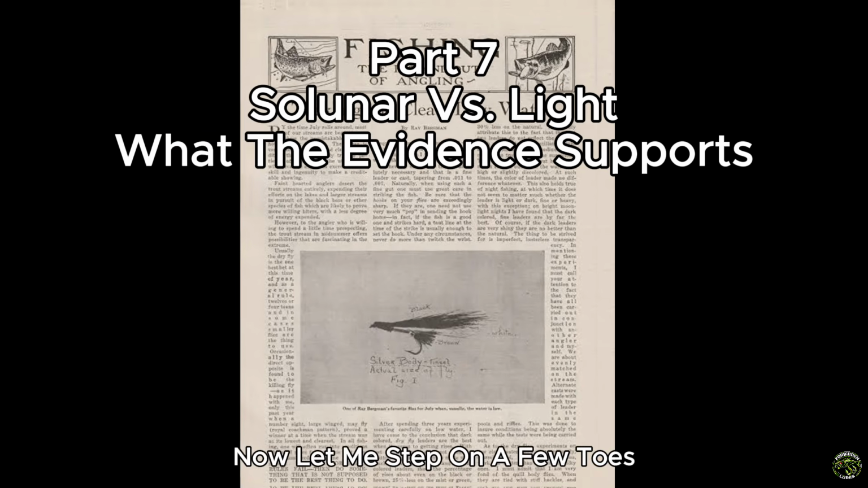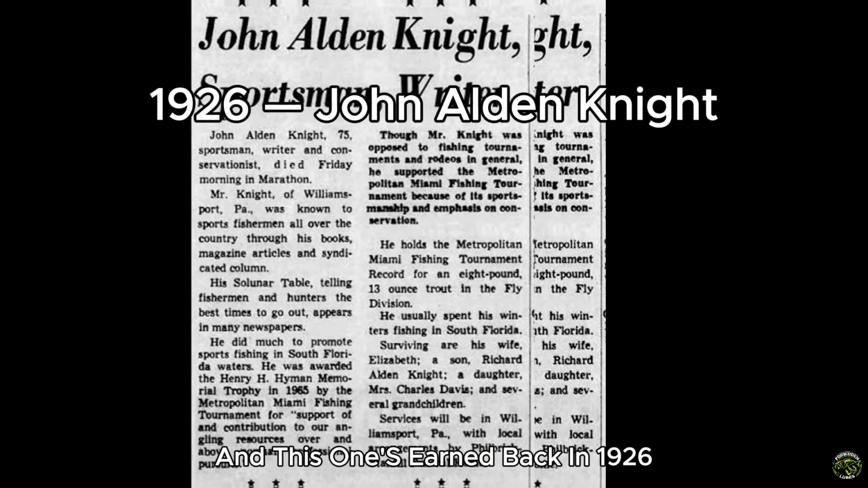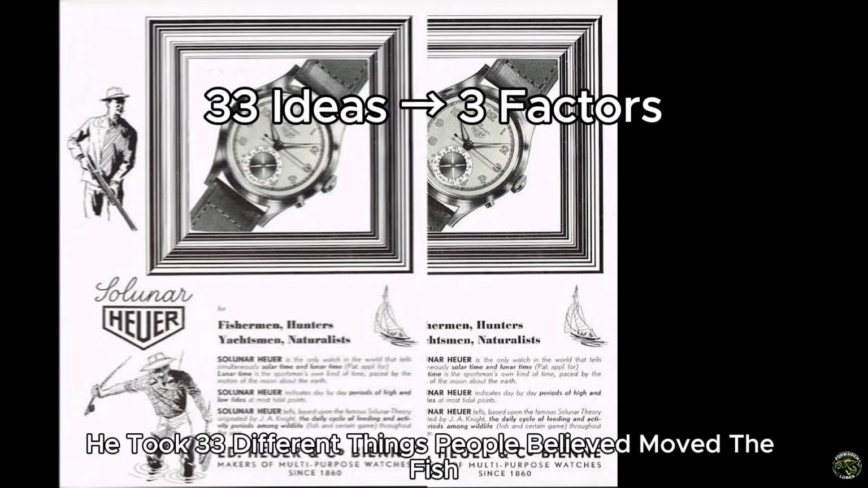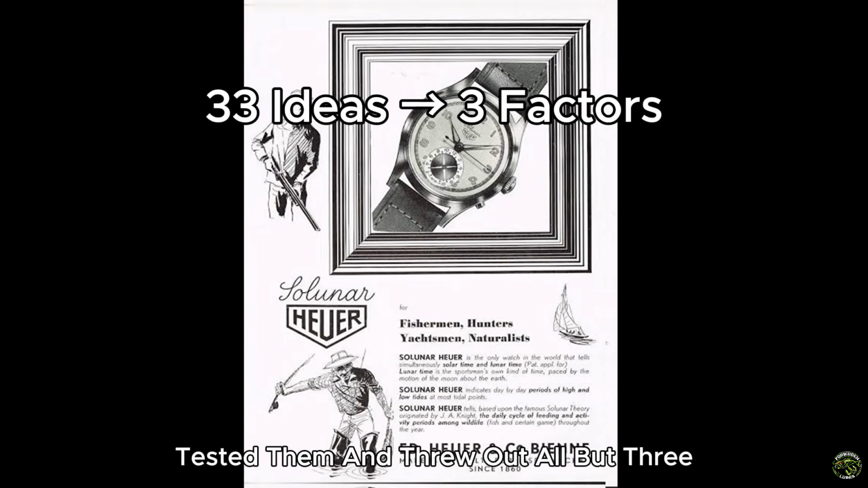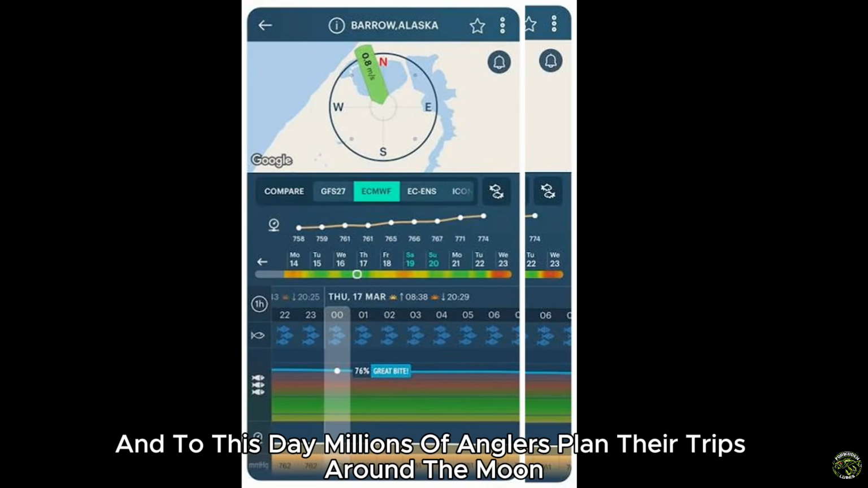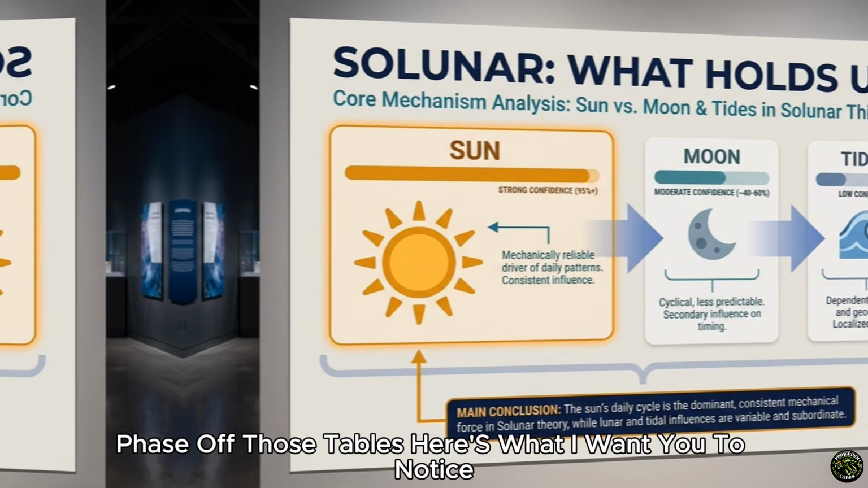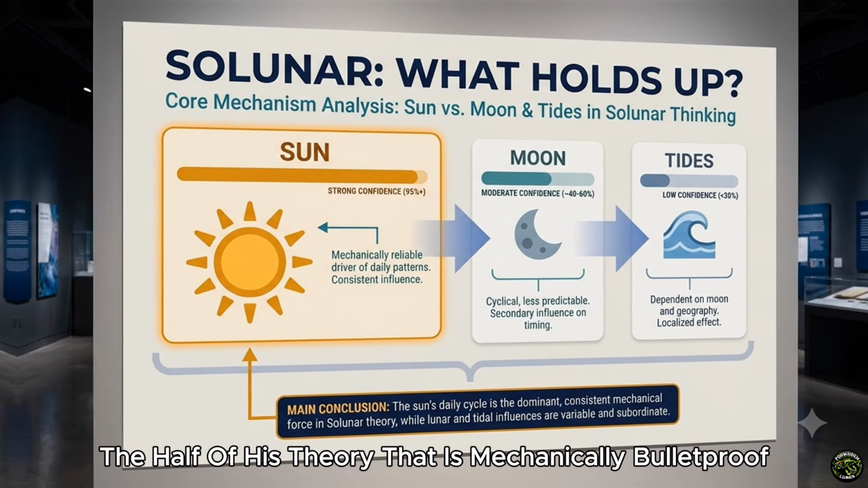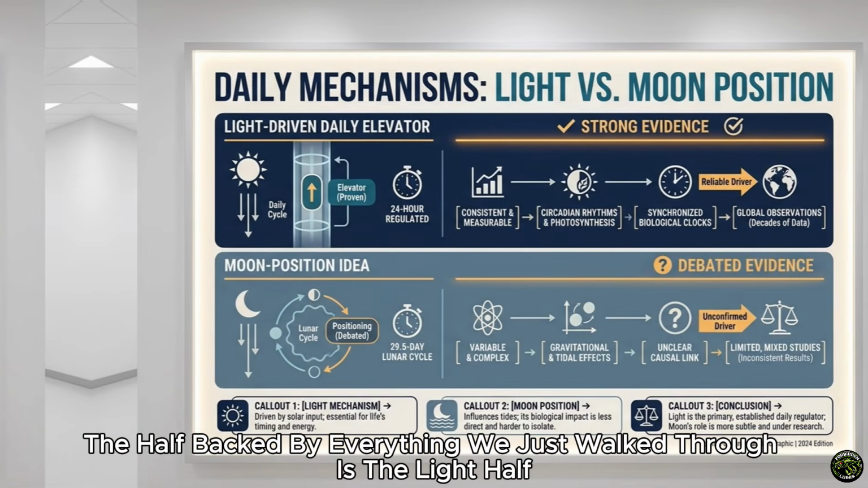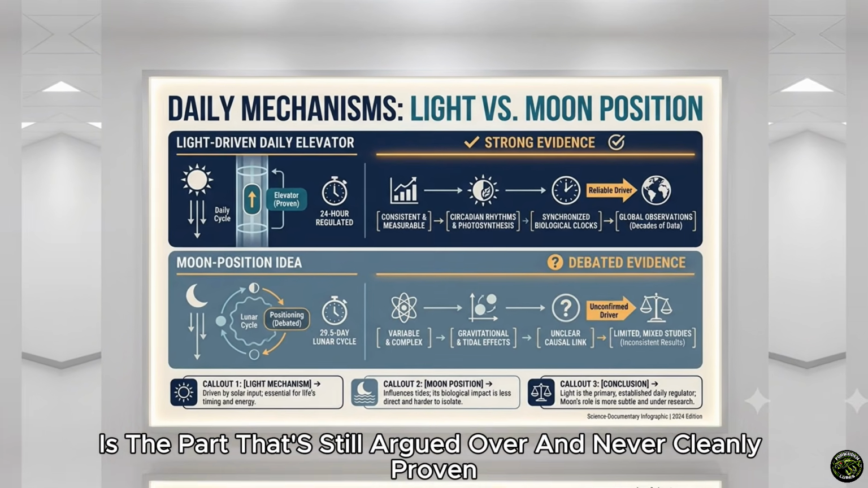Now let me step on a few toes, because you all like a good argument in the comments, and this one's earned. Back in 1926, a man named John Alden Knight built the solunar tables. He took 33 different things people believed moved the fish, tested them, and threw out all but 3: the sun, the moon, and the tides. And to this day, millions of anglers plan their trips around the moon phase off those tables. Here's what I want you to notice. Knight kept the sun, the half of his theory that is mechanically bulletproof, the half backed by everything we just walked through: the light half, the daily elevator. The moon position half is the part that's still argued over and never cleanly proven.